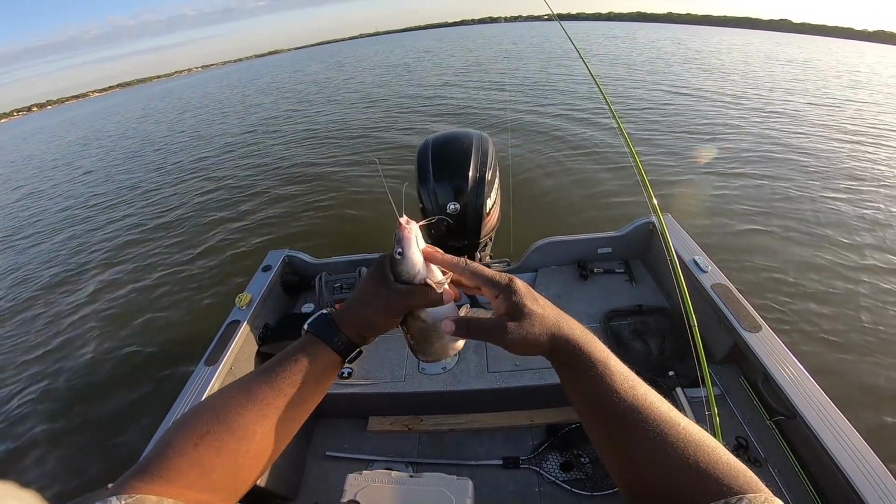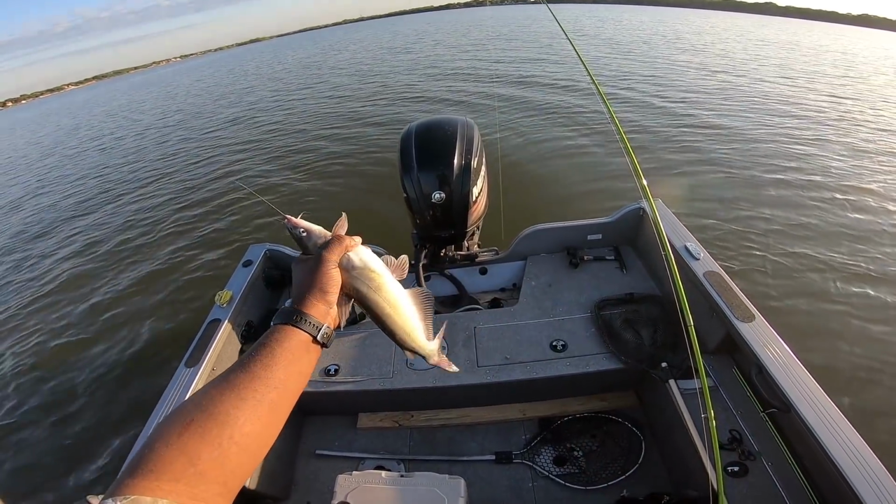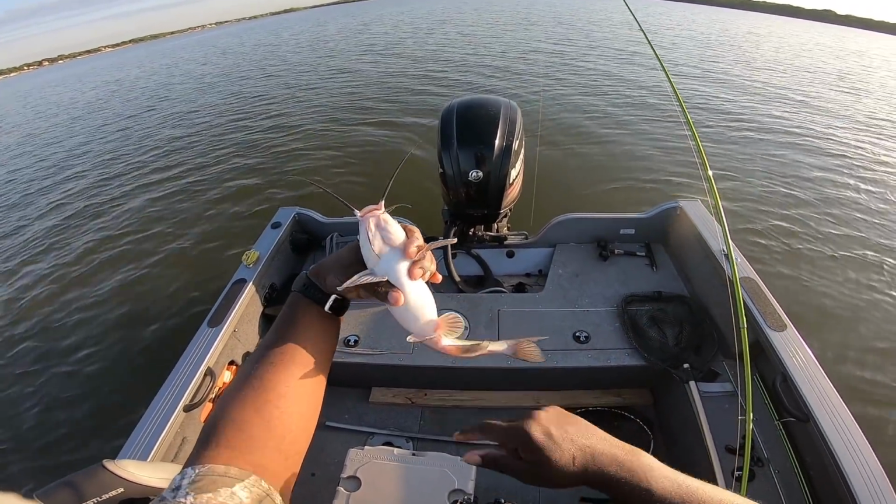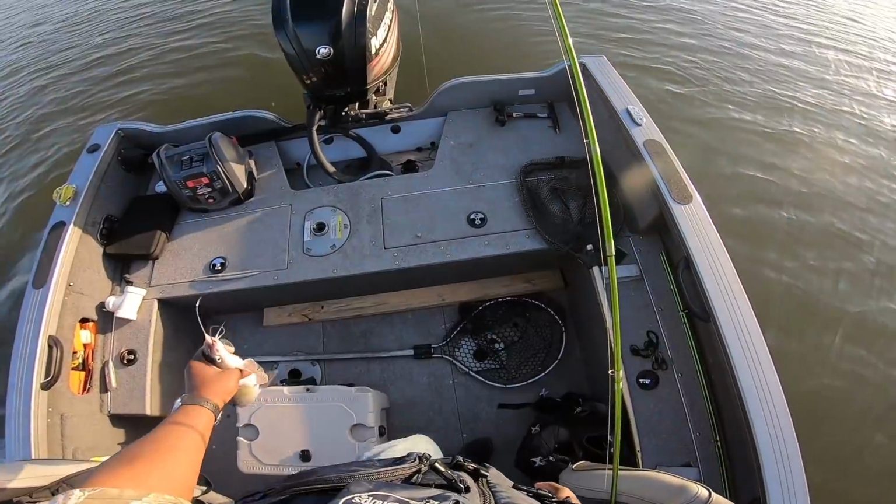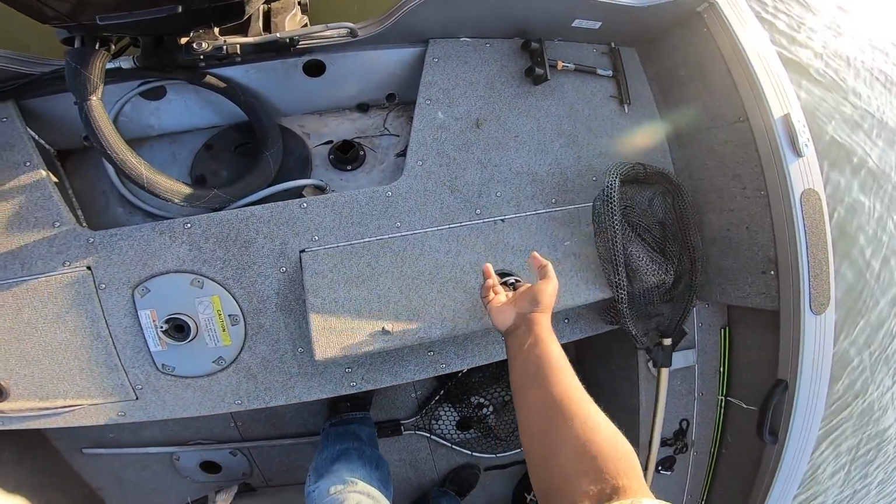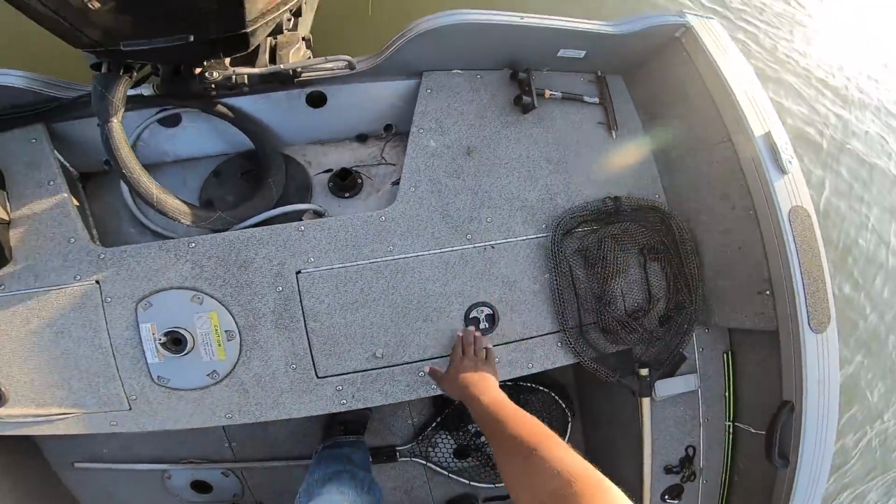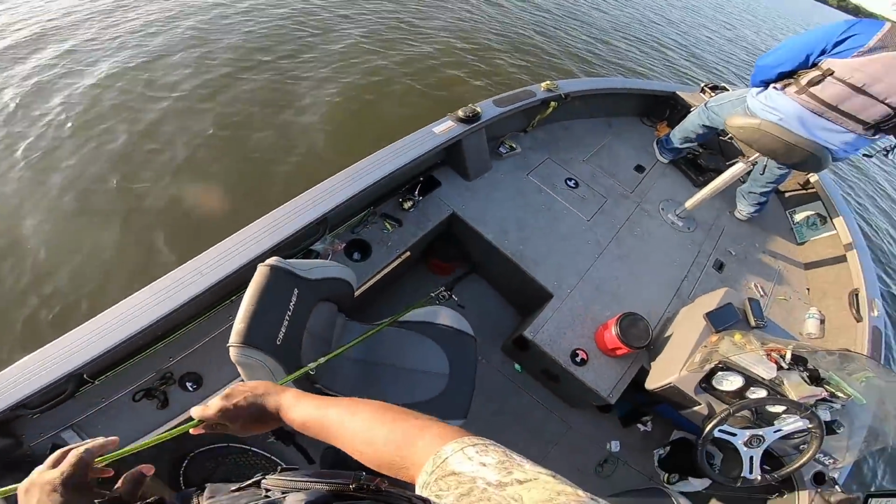Whether you do it from the front or from the top or the bottom of the fish, you want to put fingers around these two side fins. Watch out for the dorsal. That's the business right there. That's 3 catfish. Catfish po' boys coming up.